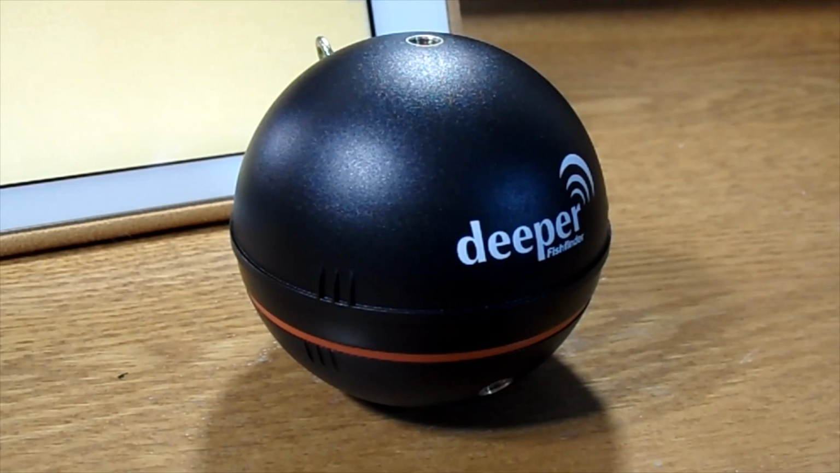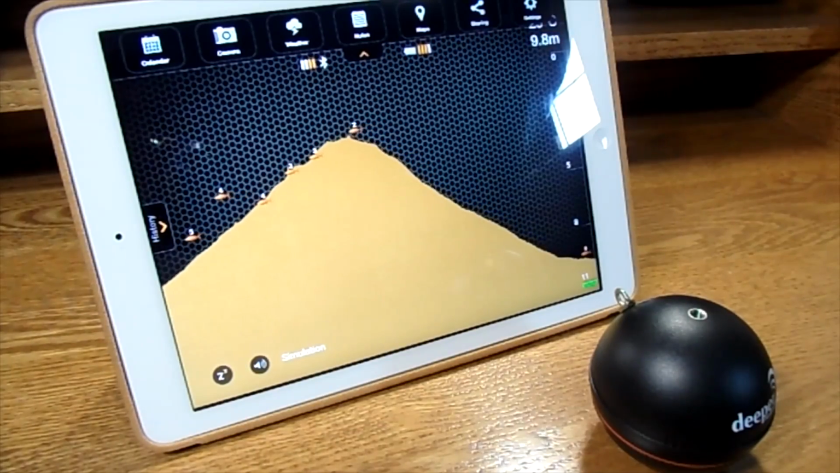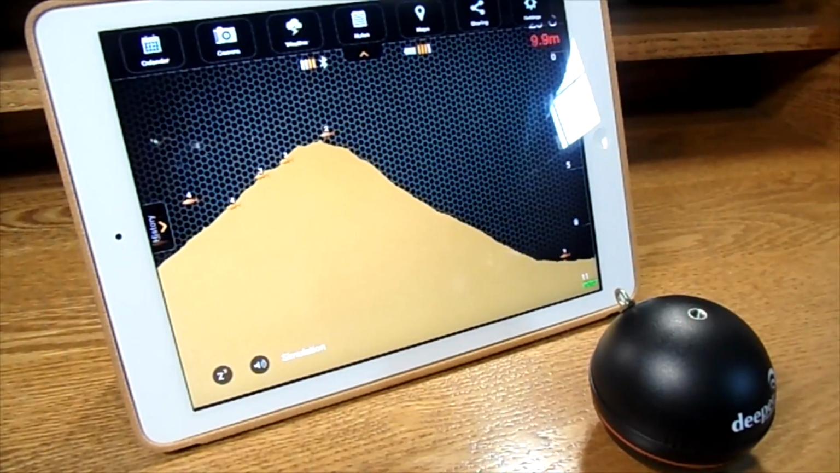Deeper Fish Finder. So this is not a review, this is just my first impressions, what I'm thinking here. It's basically the first of its kind, and what it is, it's a fish sonar, except it works with iOS applications. Obviously not just iOS applications, it can work with Android also, but it's pretty sweet.